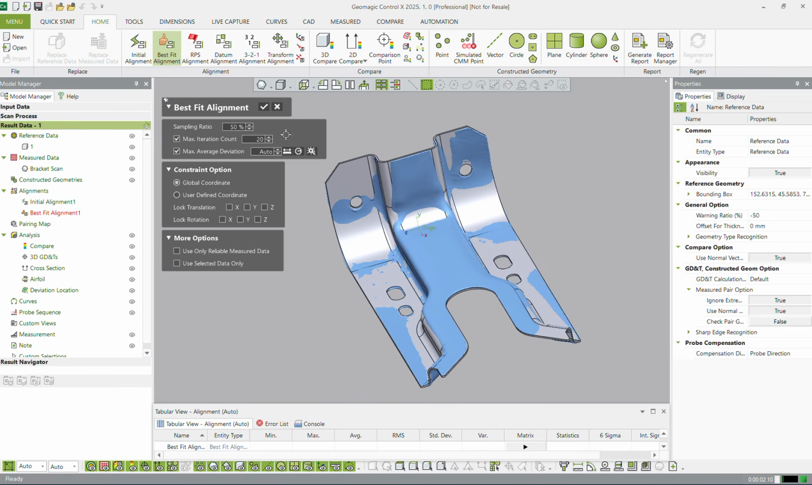And just to talk a little bit about best fit, you can see here we have a sampling ratio. That's how much data you're going to be, a minimum data you're going to be trying to match. How many iterations you're going to be doing. The higher you put this number, the longer it's going to take to align. Shouldn't take too much longer, from between 20 and 30, but just so you know, that's something that can affect it.